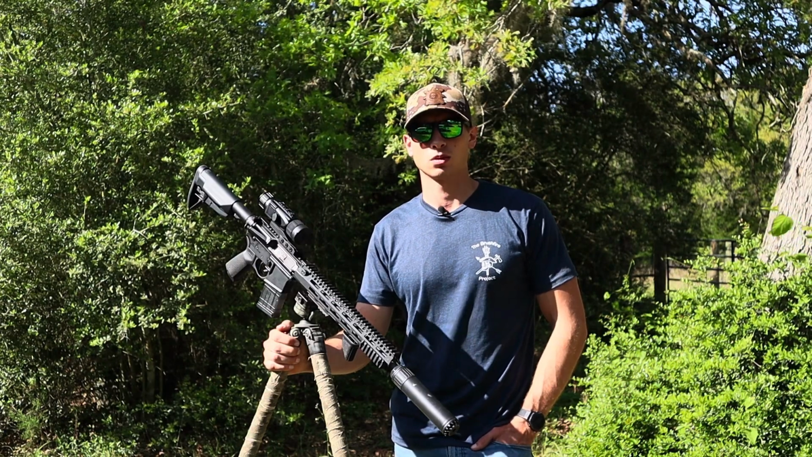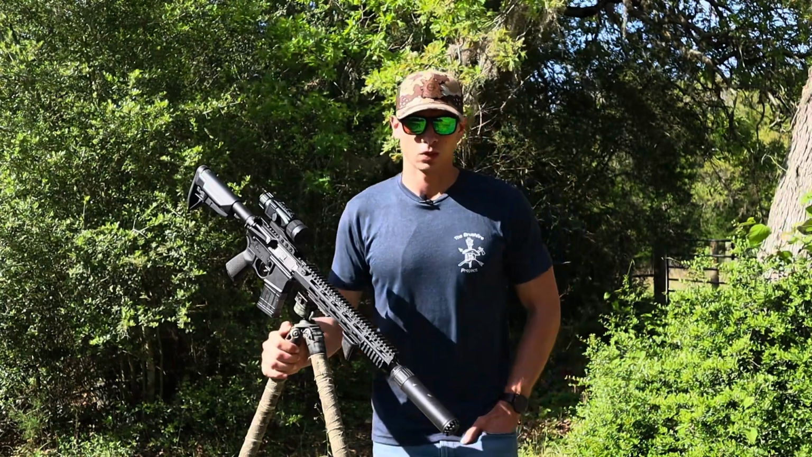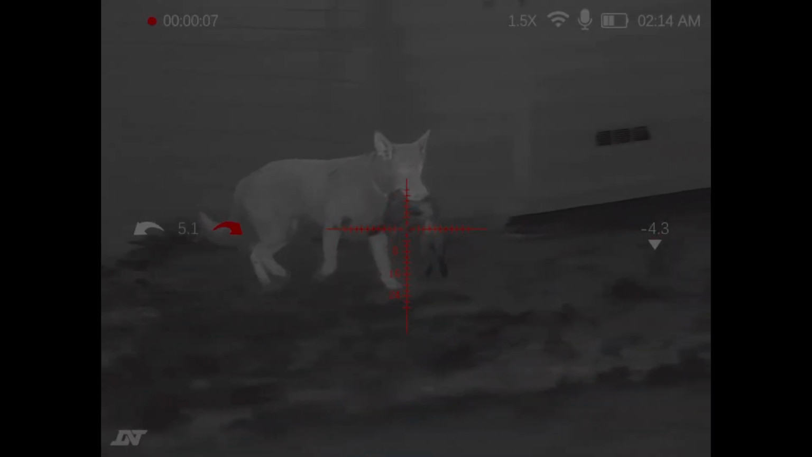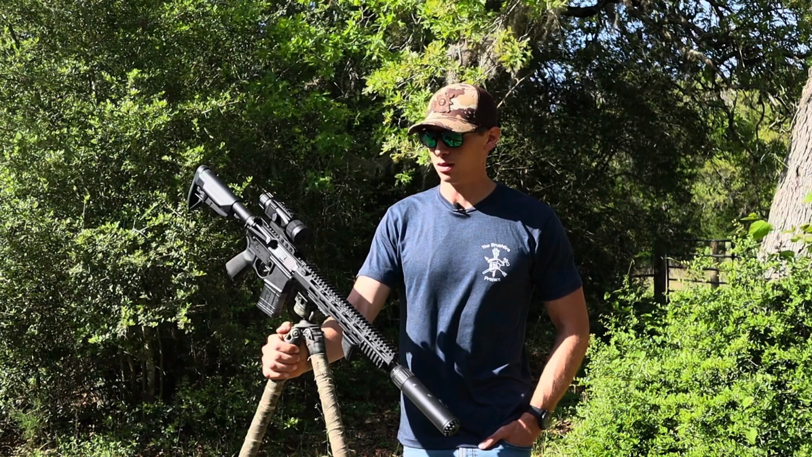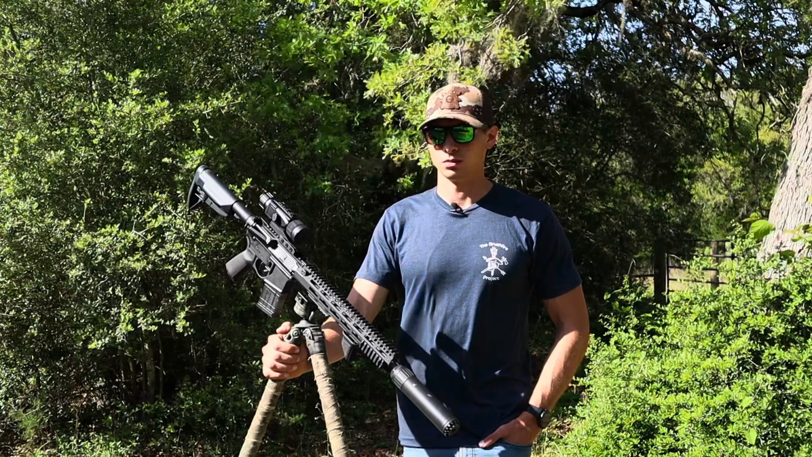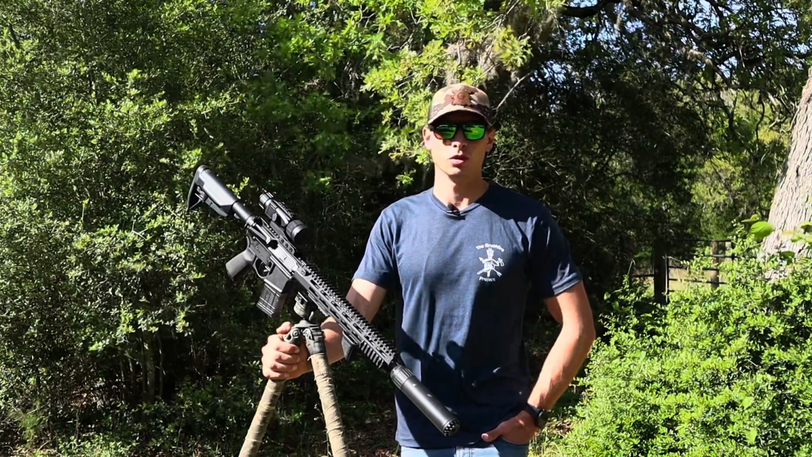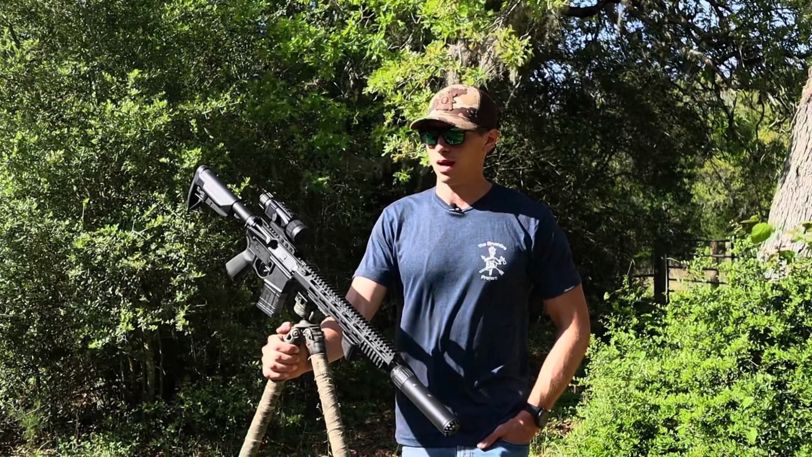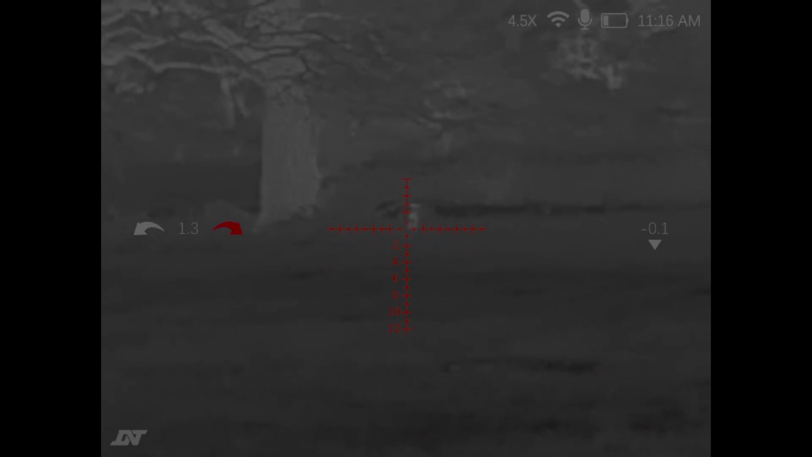You've got several reticle options and colors. It also has 2 reticles that are first focal plane. One is MOA based and one is mil based. So if you did need to use a holdover when you're shooting a little bit further, you could do that with this unit. Although I will say I probably wouldn't feel super comfortable shooting with this unit past about 200 yards.